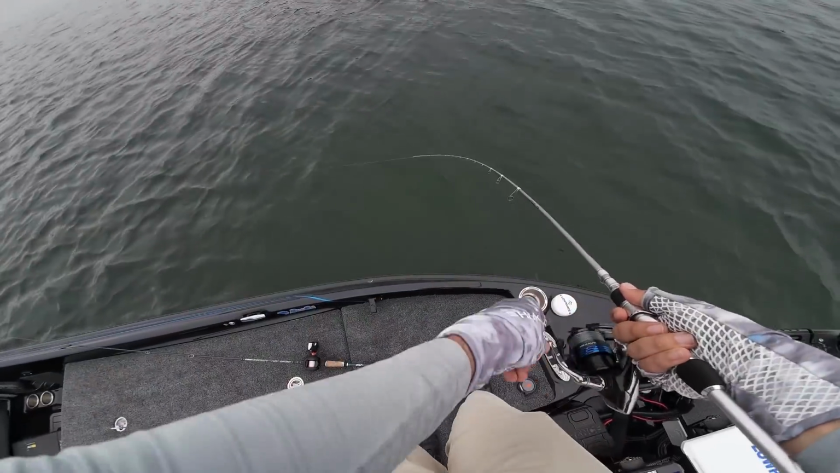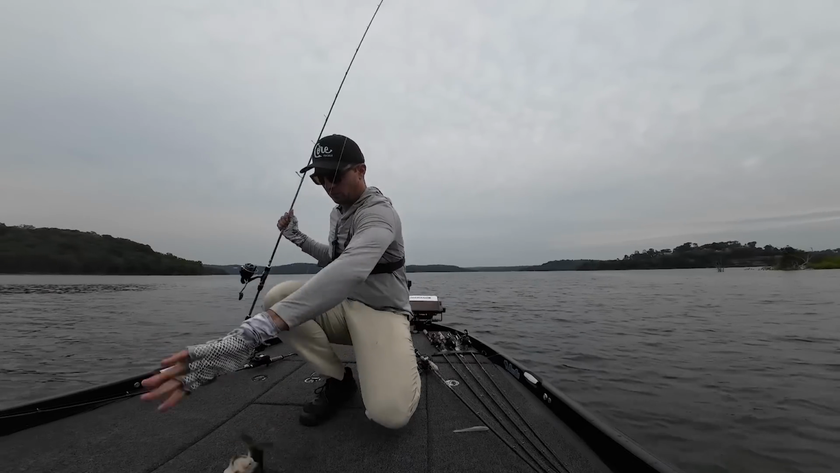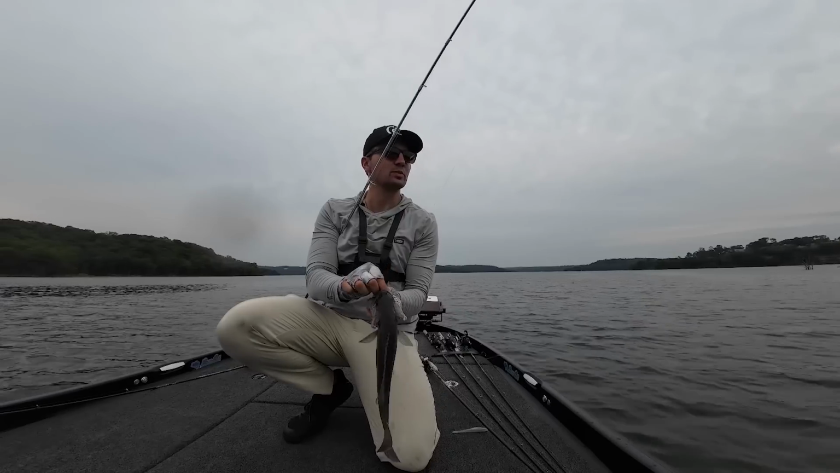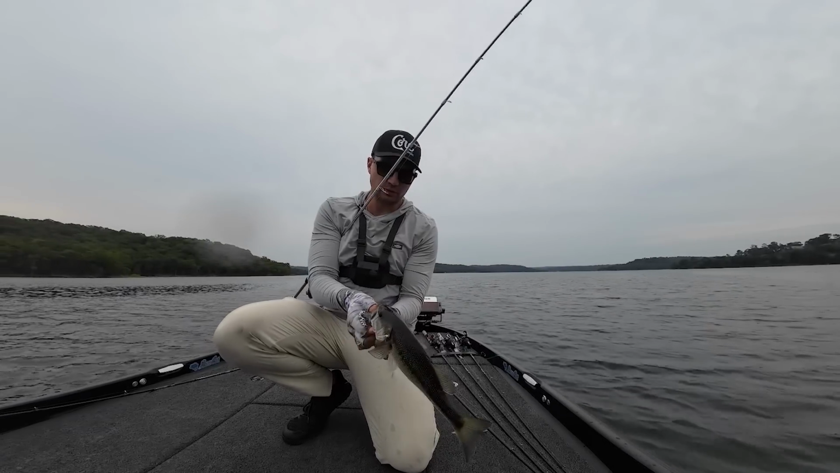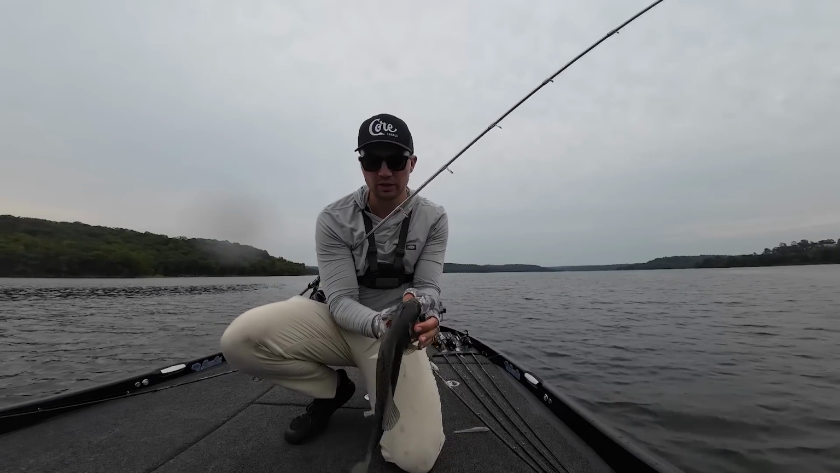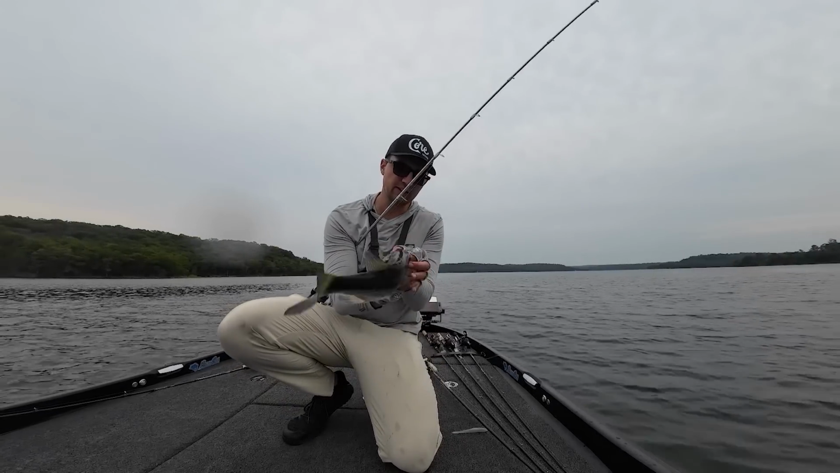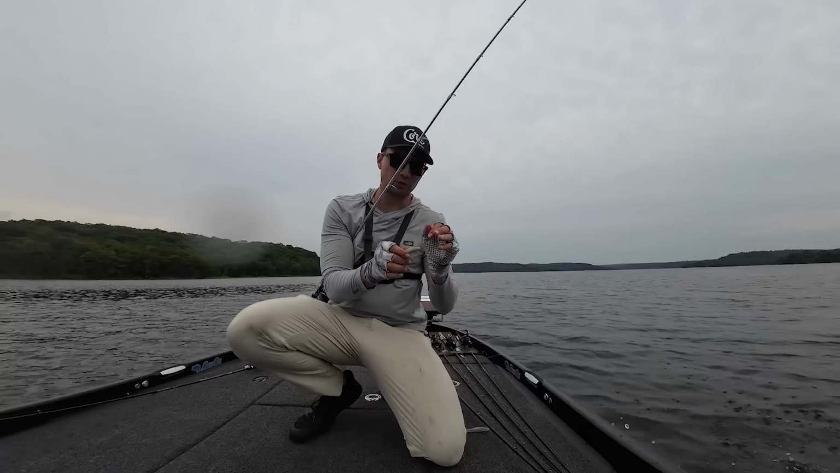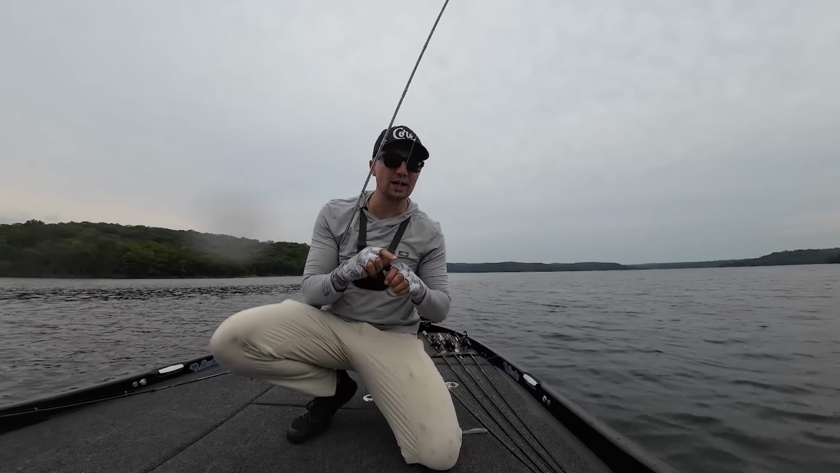There we go, got another one here on the Scamper. It was weird, I was throwing the glide and they wouldn't eat it. So I picked the Scamper back up and they ate it that time. It's so weird. You almost have to experiment with different baits on these fish. And when you catch a couple fish on one, you gotta stop, throw something different, and then they'll eat it again. I will say that the fish on the Scamper Rig are definitely smaller than the fish on the glide bait. So if I had to pick, I would prefer to fish the glide bait, I think.